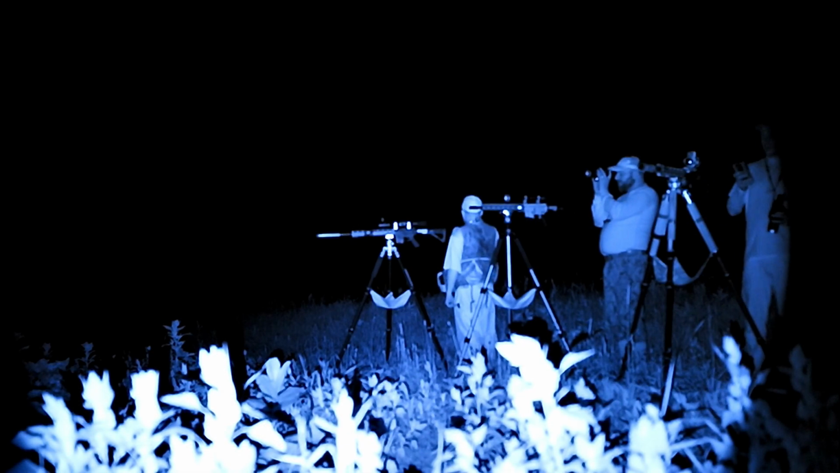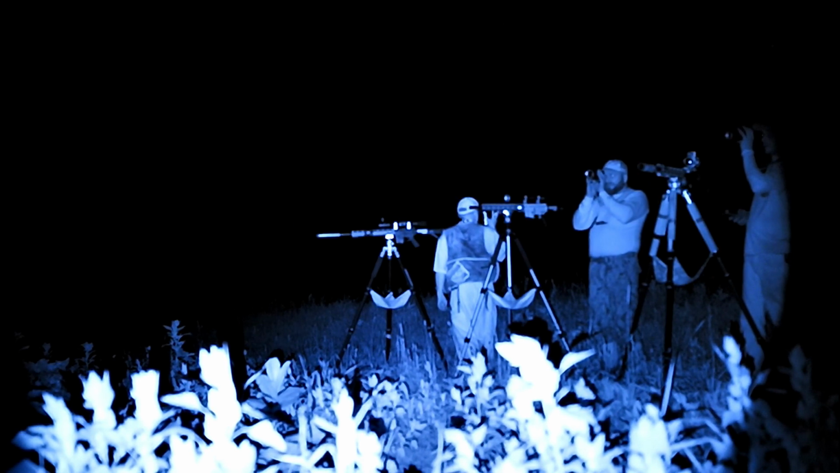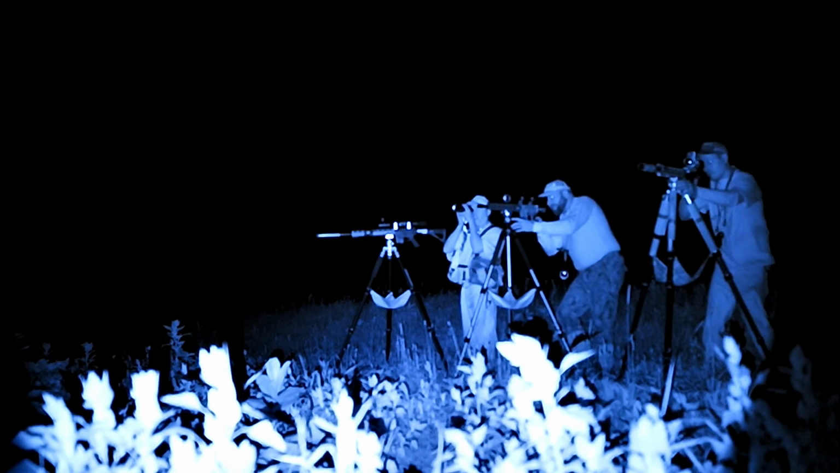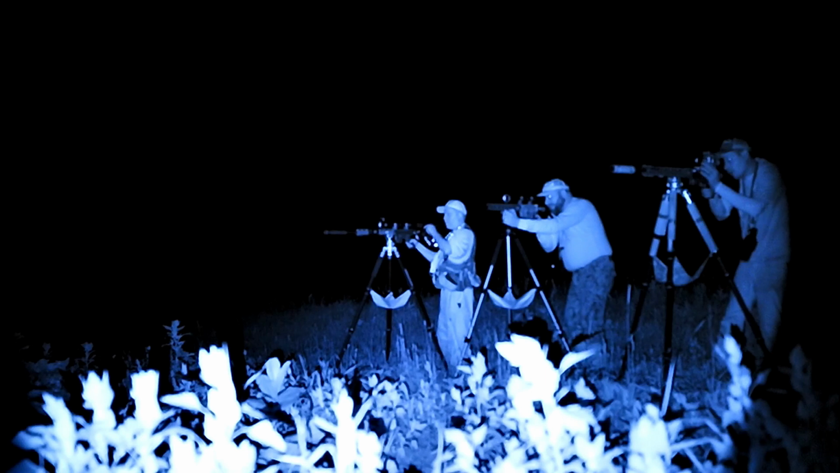About 10 minutes later, I decided I was going to play den raid before we left because we had vocal coyotes all around us. So I hit den raid, and within seconds, Tony told me there was one coming. I was on the left, so I got on the gun, and as soon as it stopped, I pulled the trigger.